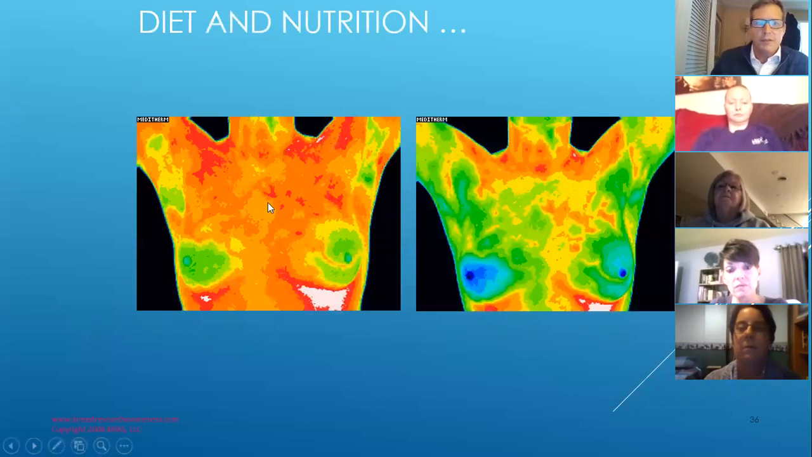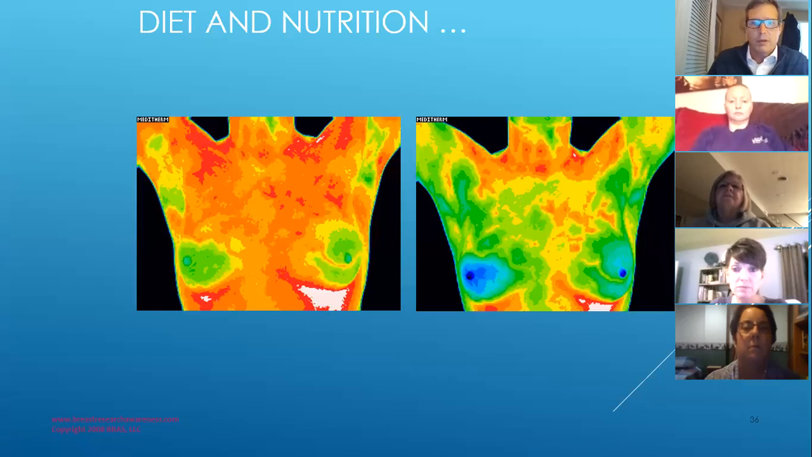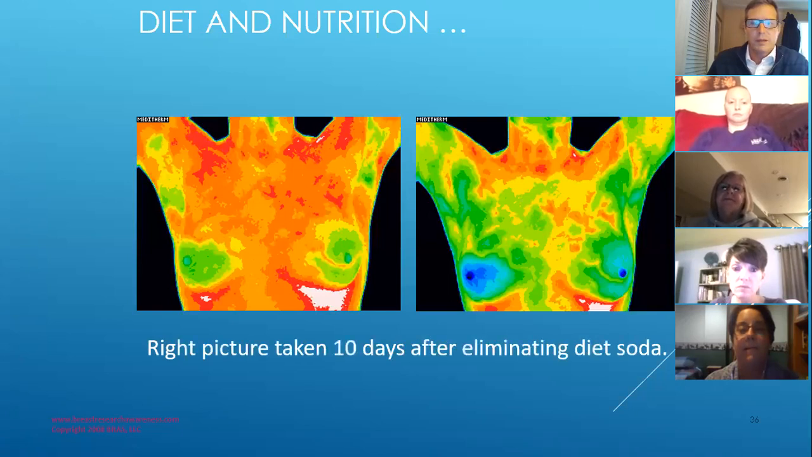This picture on the left, lots of inflammation. This picture on the right, same person, where it has cleared up. Anybody want to take a guess? These two pictures were taken 10 days apart. So some of you that have seen this might remember that this woman was drinking 8 to 10 diet sodas a day. Look at what that's doing. So aspartame is not a health food.